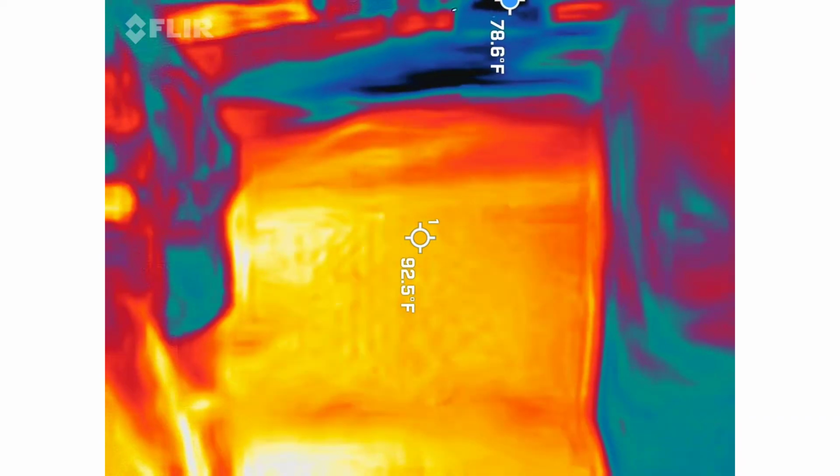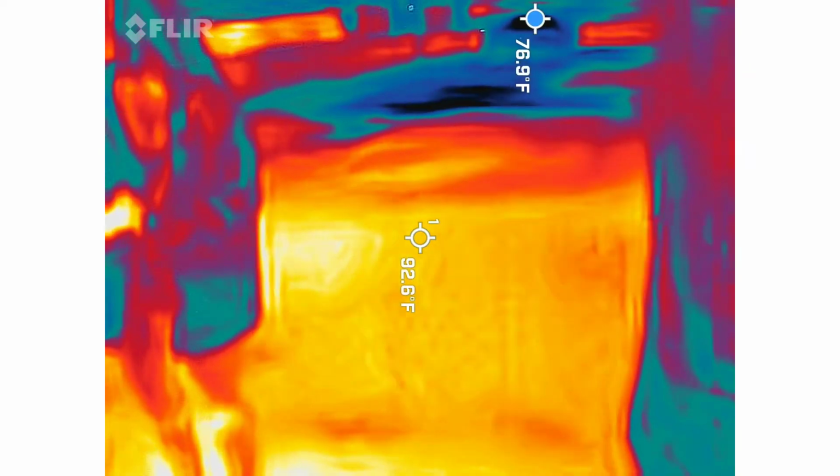Click the reset. She did move her hand a little bit. Yeah, it can be very sensitive at times.